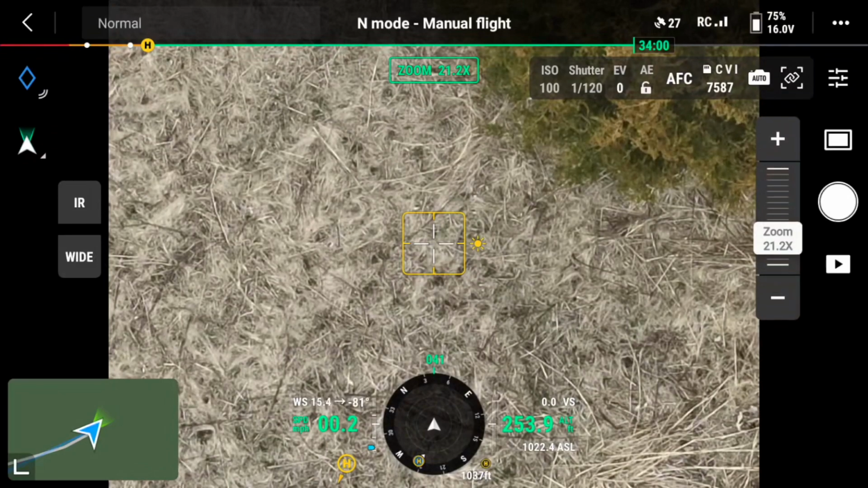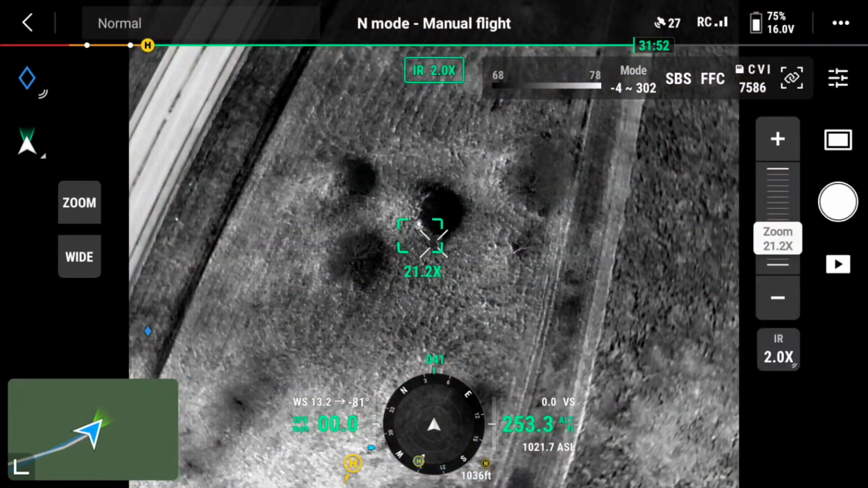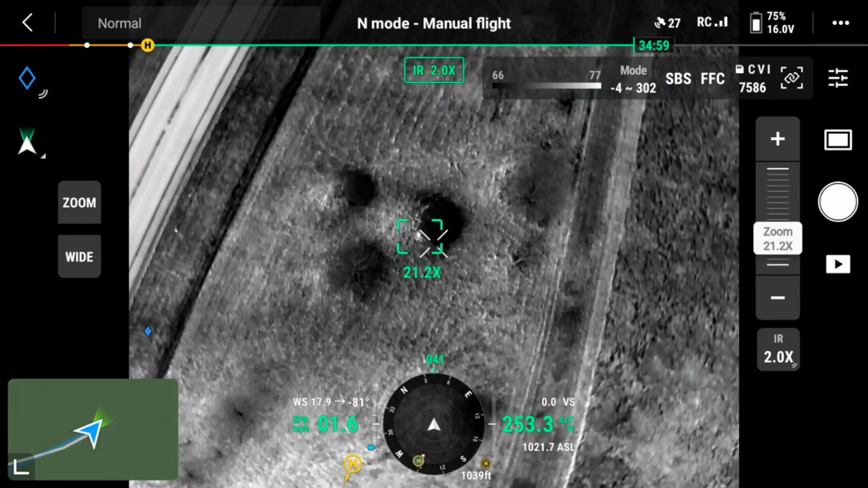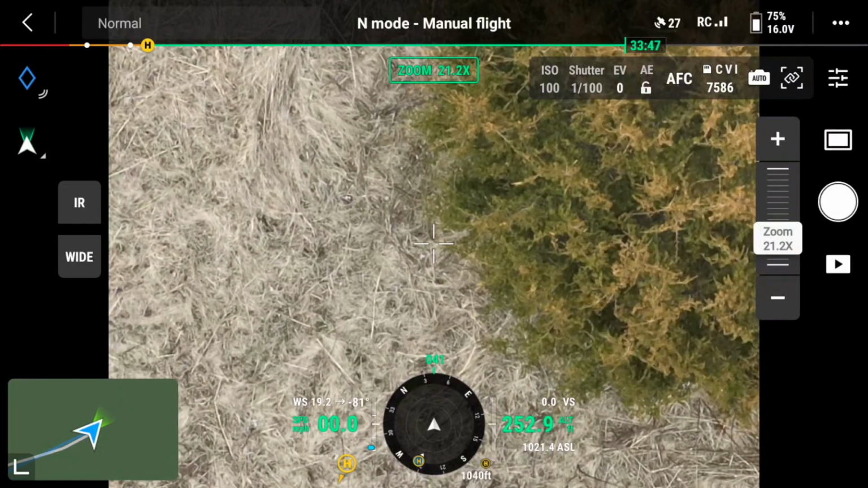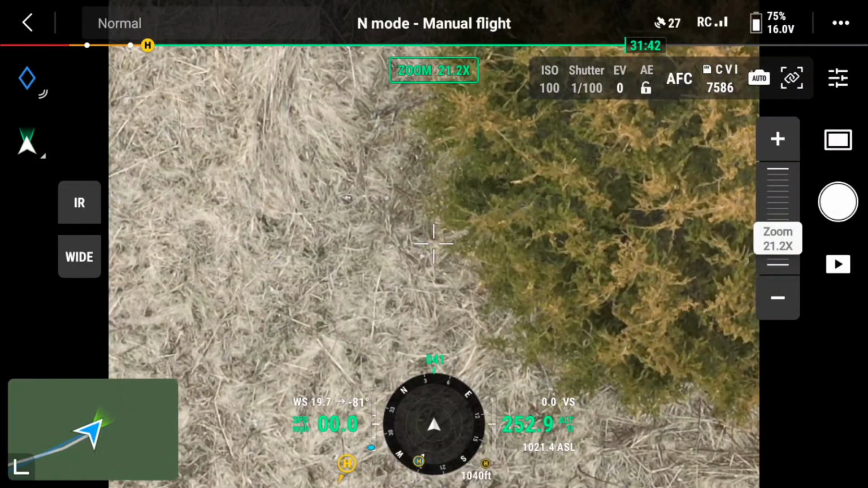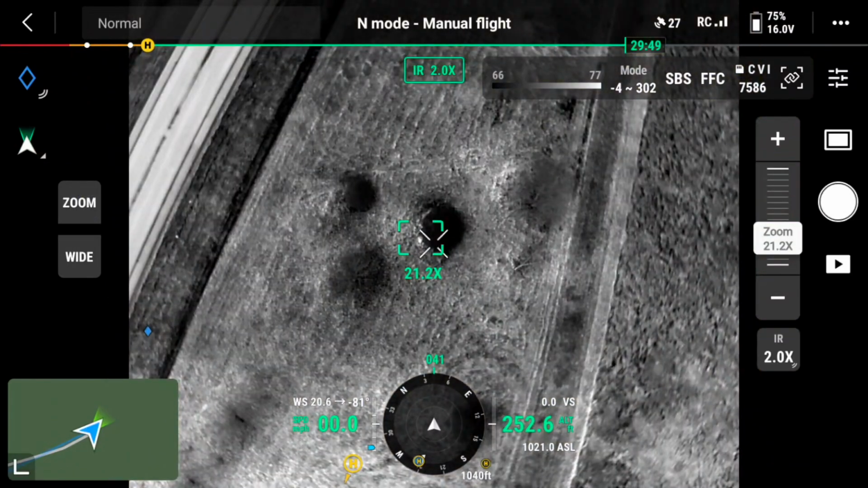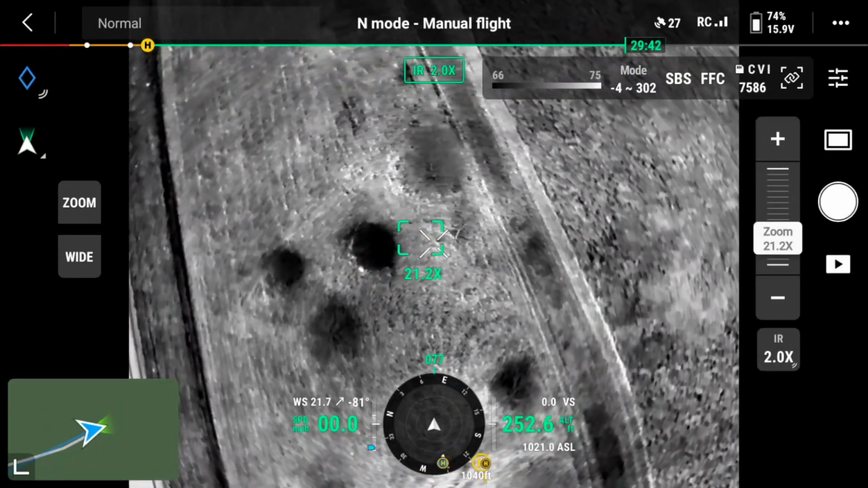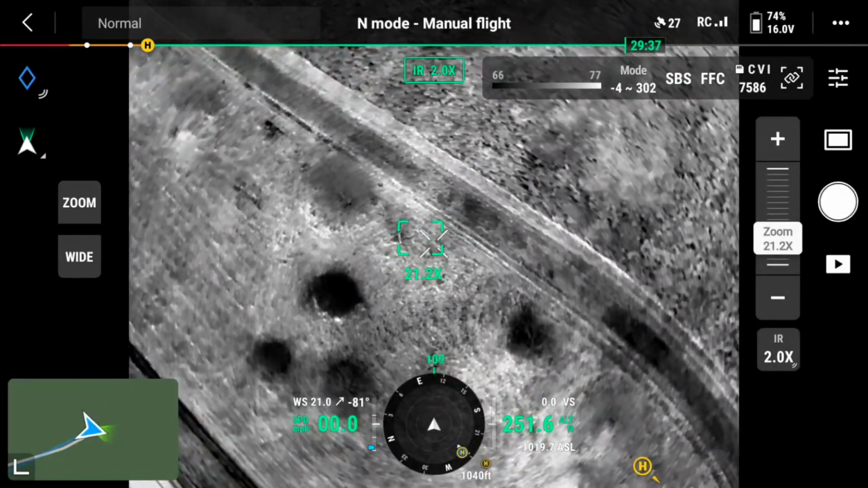I zoomed in as good as I could. I took some photographs. I didn't really see anything, but if it was a fawn, it could have been under the grass. And if it was a deer bed that the deer got up out of, then obviously the deer would not be there. So this is pretty much zoomed in here. I'm at 21X zoom right now, and didn't see a live animal down there.